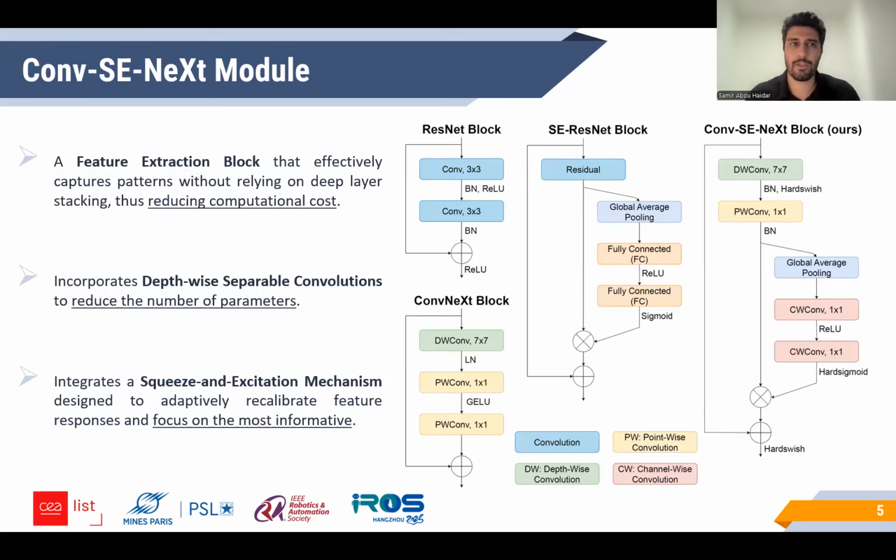Additionally, we propose a novel conv-SE-NeXt module, a feature extraction block that effectively captures patterns without relying on deep layer stacking. This will reduce the computational cost in the inference part of the network. Our design is inspired by ResNet, SE-ResNet, and conv-NeXt blocks. It incorporates depth-wise separable convolutions that largely reduce the number of parameters in the network. It also integrates a squeeze and excitation mechanism that is designed to adaptively recalibrate feature responses, acting as an attention mechanism that focuses on the most informative features.